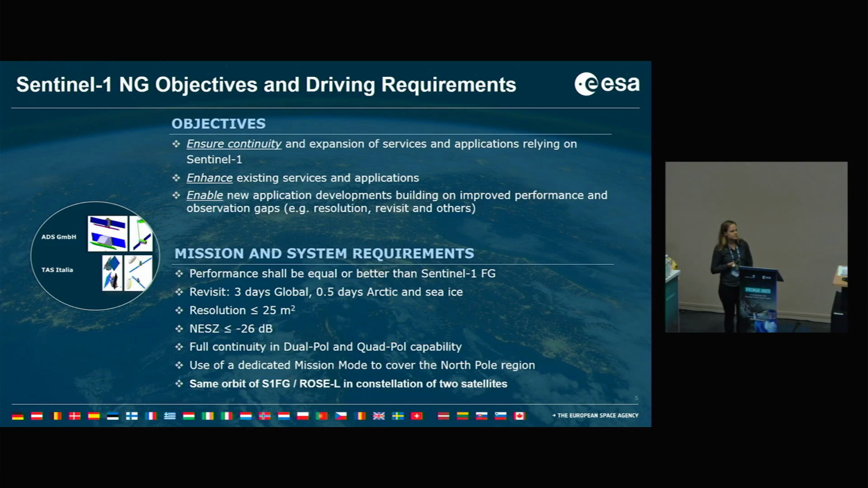So I will start talking about Sentinel-1 Next Generation. It's a mission in development, and here I've put some driving requirements and objectives. So it's really driven by the enhanced continuity of the services that we are already serving with Sentinel-1 and the applications that rely on the satellite mission. But we would also like to enhance the existing services and applications and also enable new applications, for instance, by building on the improved performance and observation gaps. So also a better resolution, a better revisit will lead to new products and applications in the end.